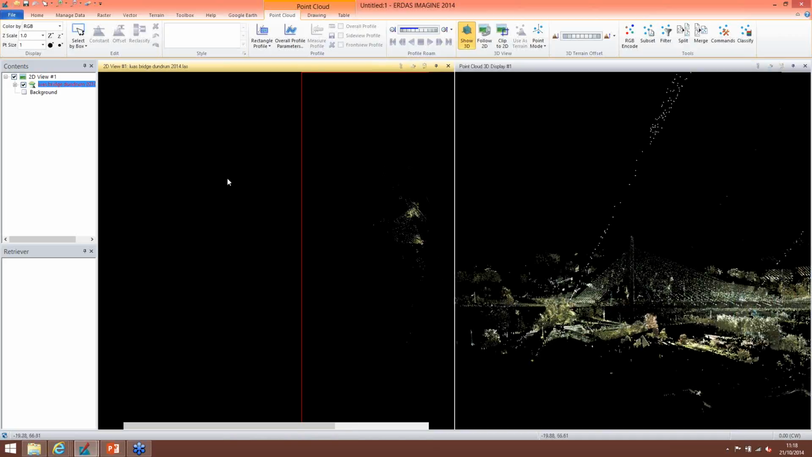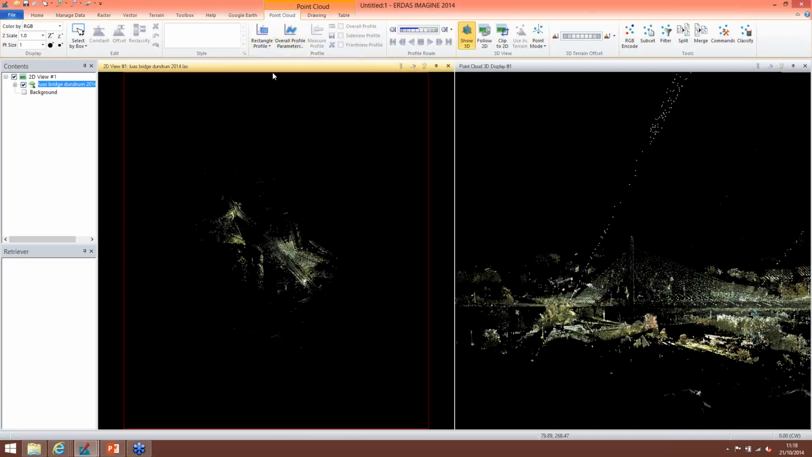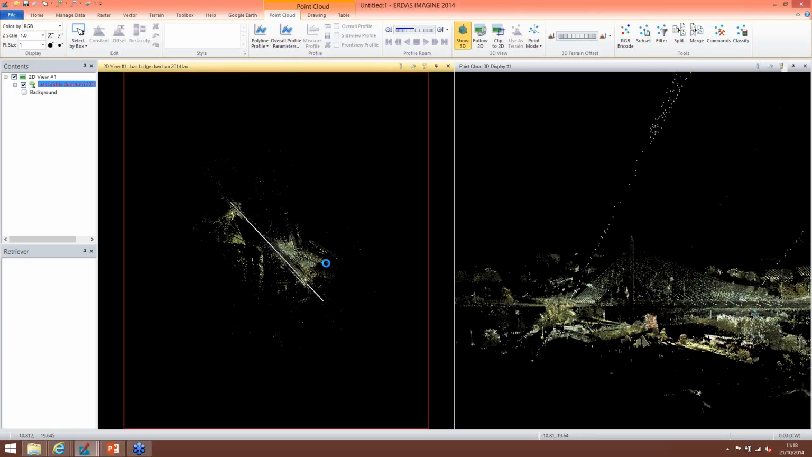And I'll show you, we did a rectangular profile last time with the forecourt, so I'll do a polyline profile this time across the bridge. That's really good. Yeah. Just split it into several views, the overall profile and side profile. And that's just the last file, is it? This is the last file, yeah.